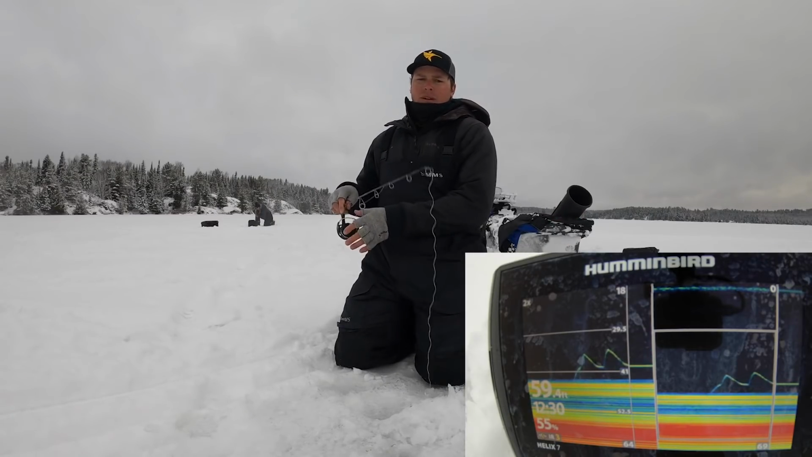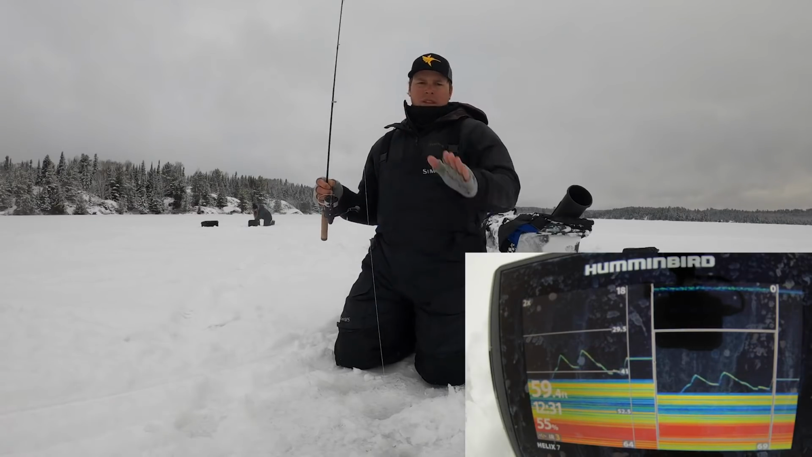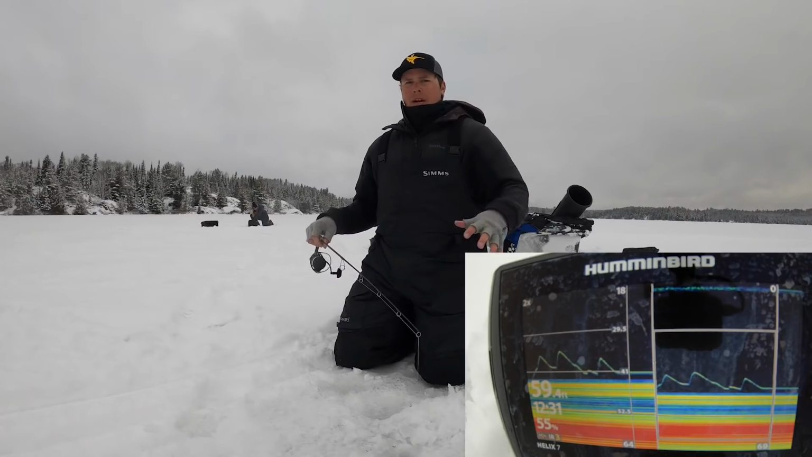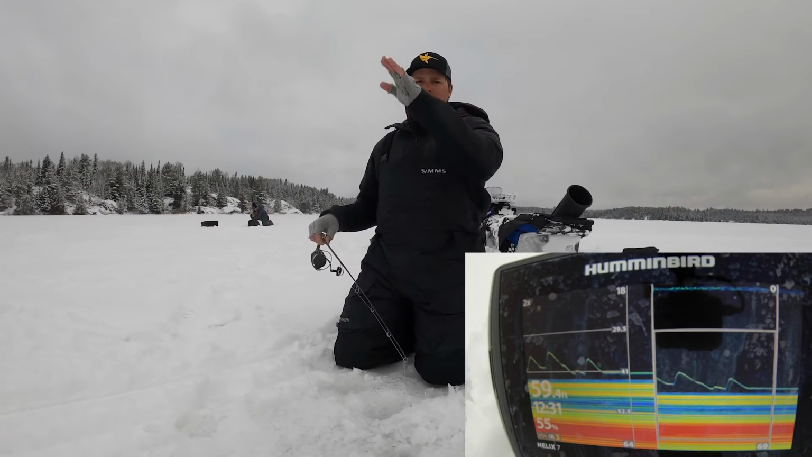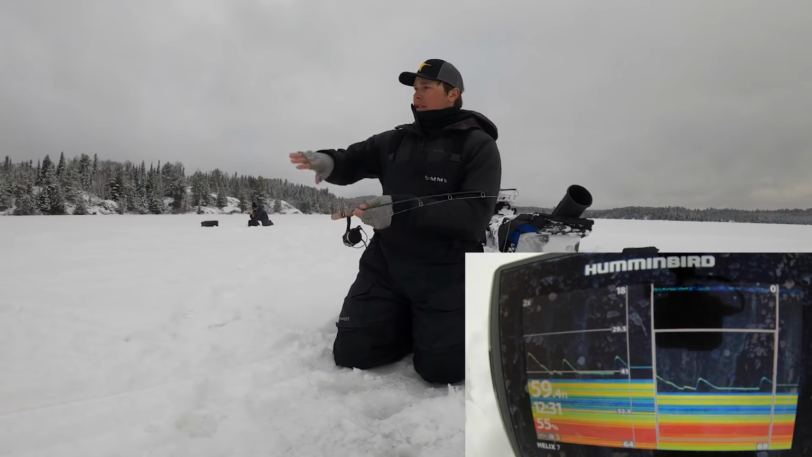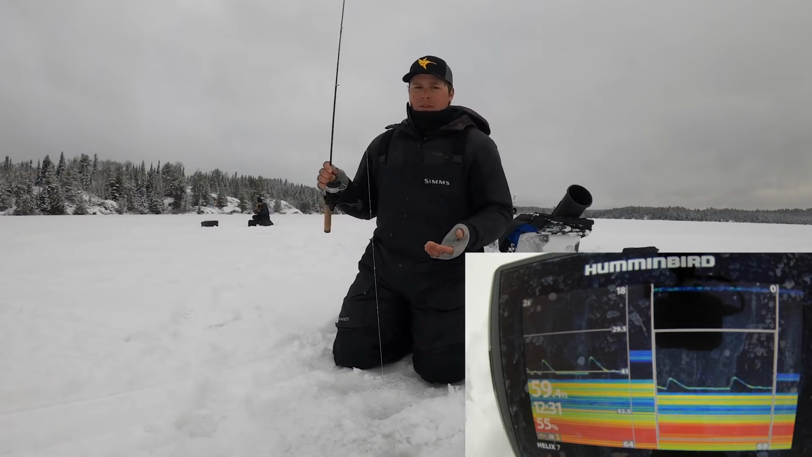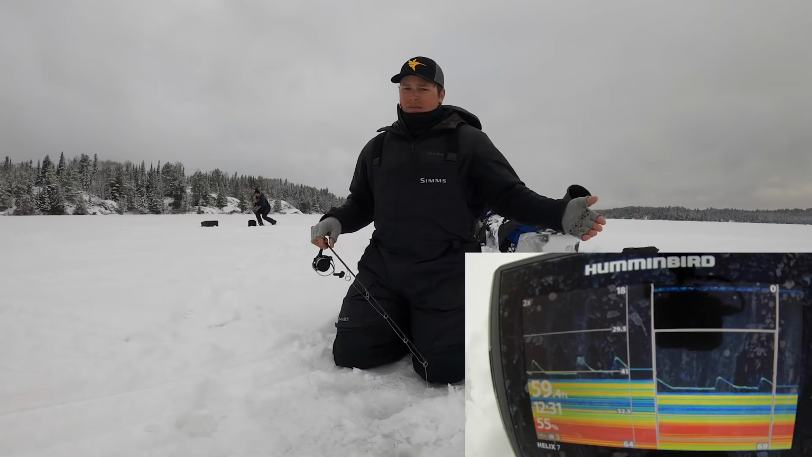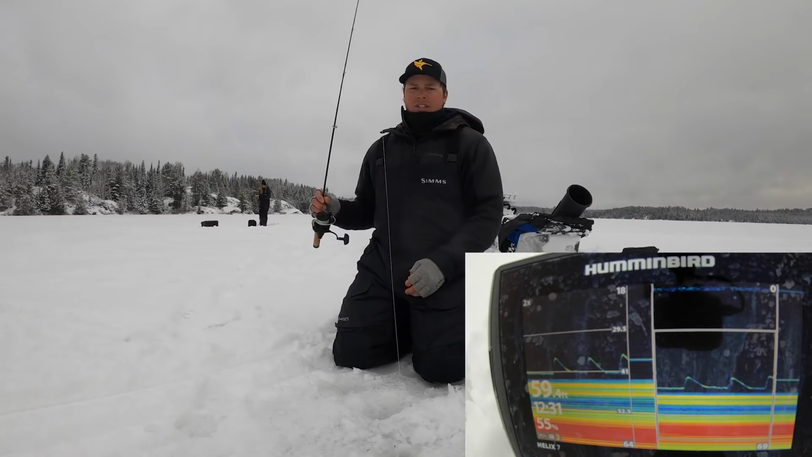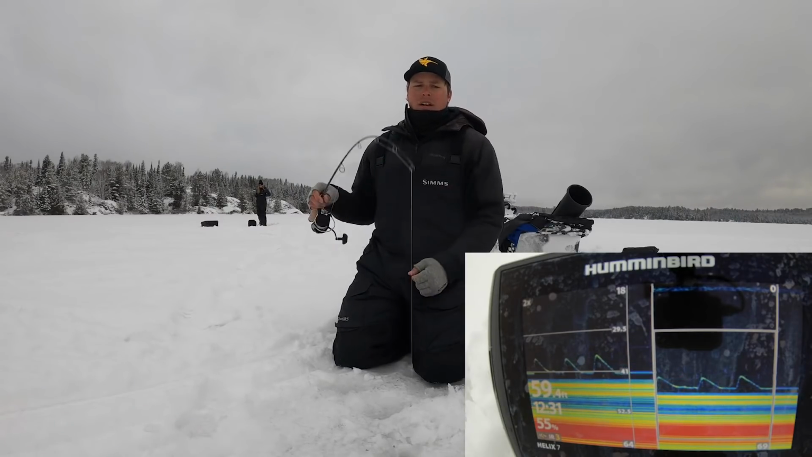Being able to recognize that false bottom is really important, so that you know that you're on a super steep break line. Sometimes if you get just a really clean reading, it probably means there's no other break lines or anything close in your area. As in this case, where I know that this break is super steep, and just a few feet to my right is probably only 40 feet of water, and a few feet to my left is probably 60 feet of water. So I know I'm right on that really nice edge, and then I like to jig just above it so you can see clearly what's going on around you.